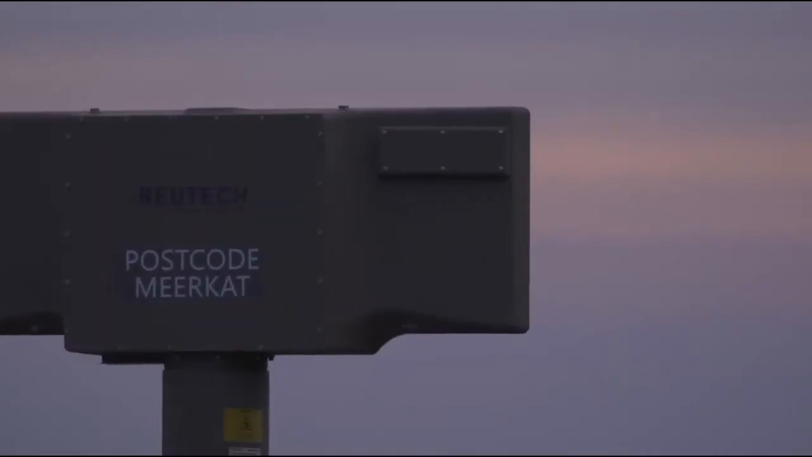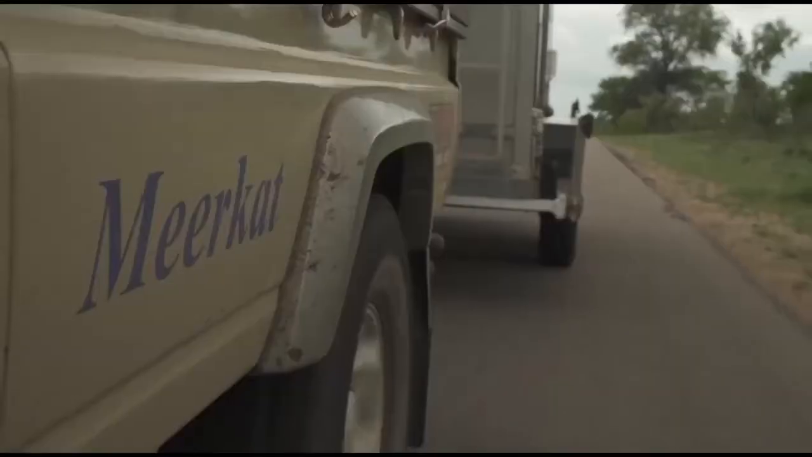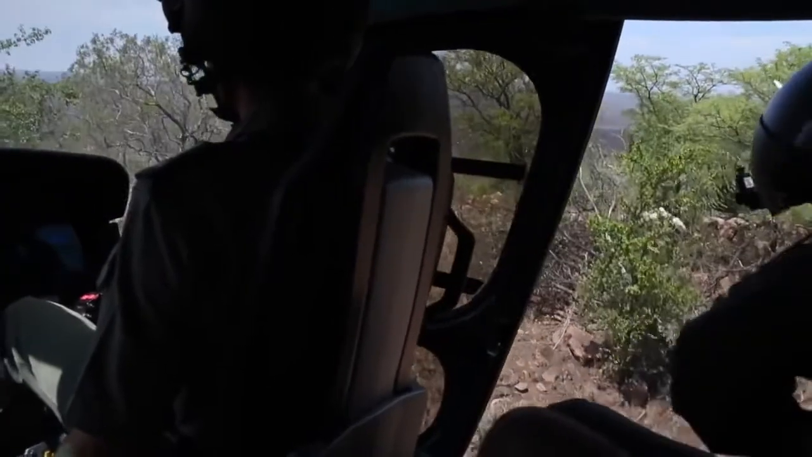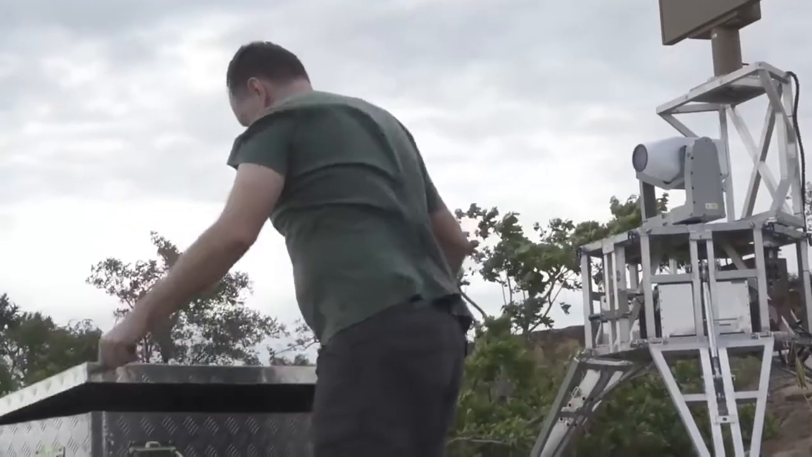So the best vantage point for the system is on high ground, typically mountains, which are difficult to access. So the system has been designed to be mobile. So the system gets driven close to the mountain on a pickup truck, and we unload it, and then we airlift it to the top of the mountain, and we set it up from there and set up a comms link to be able to operate the system 20 kilometers away.